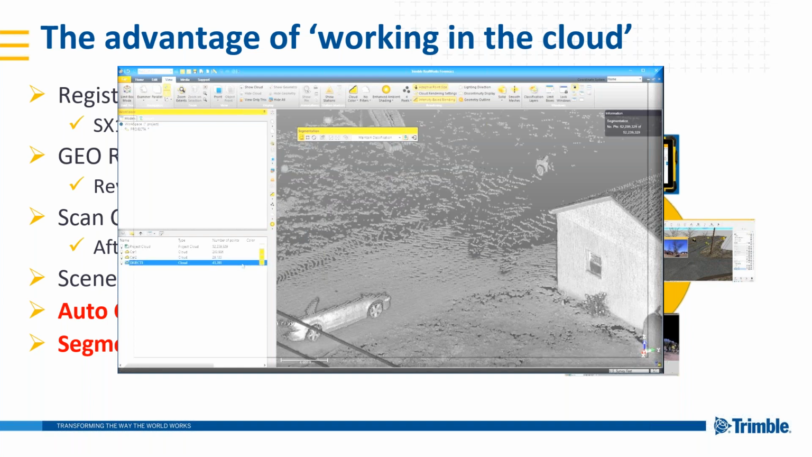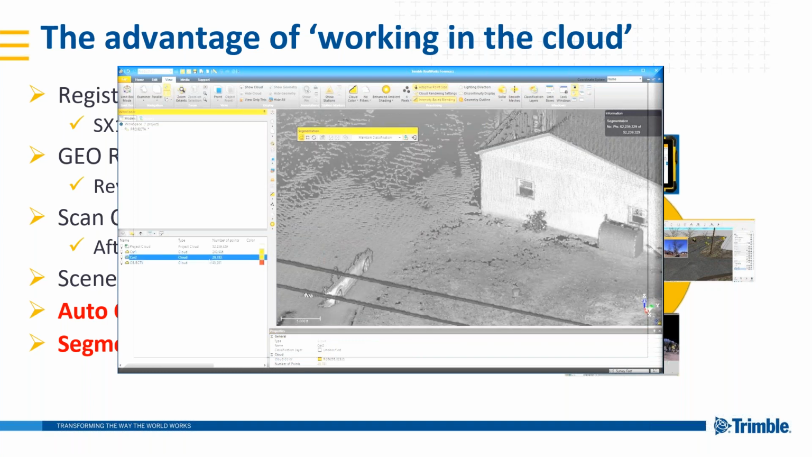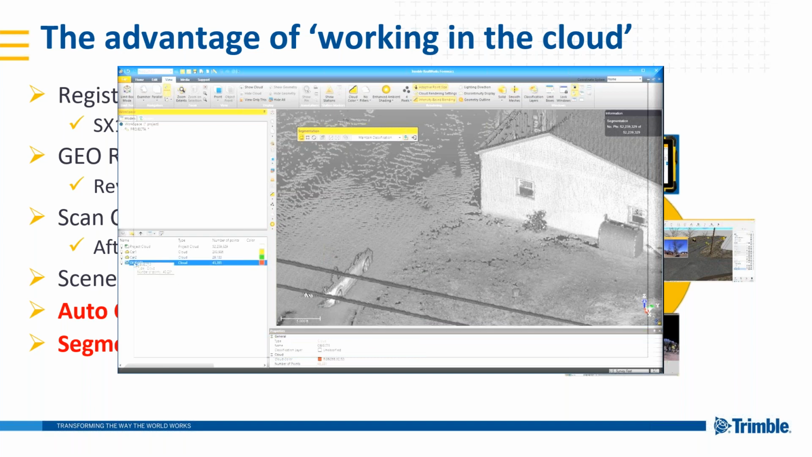And it colored this one yellow as well. What I'm going to do is change my coloring for my other cloud here, just so that it's a slightly different color, to make it a little easier to see. All right, so I've changed my coloring for my clouds.